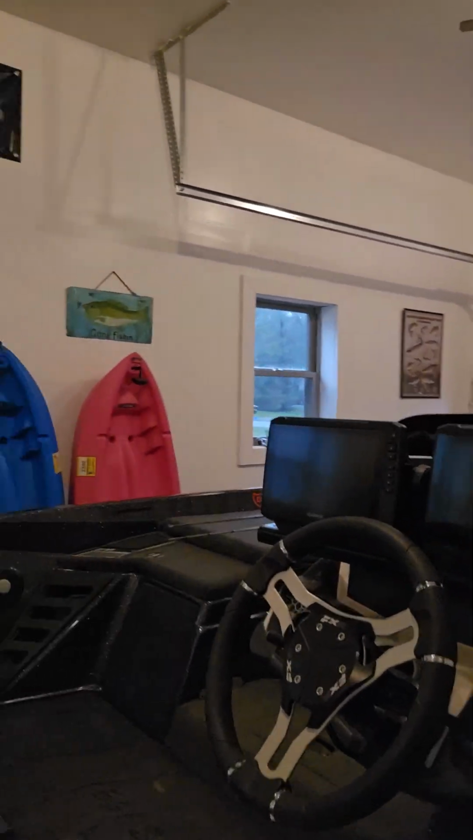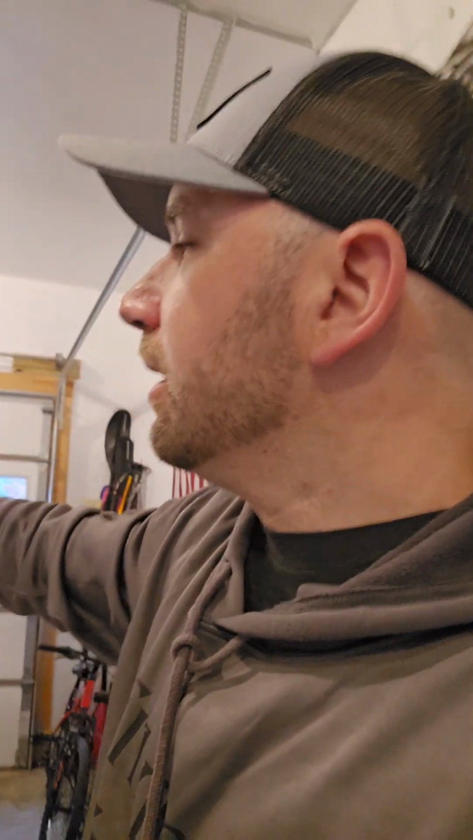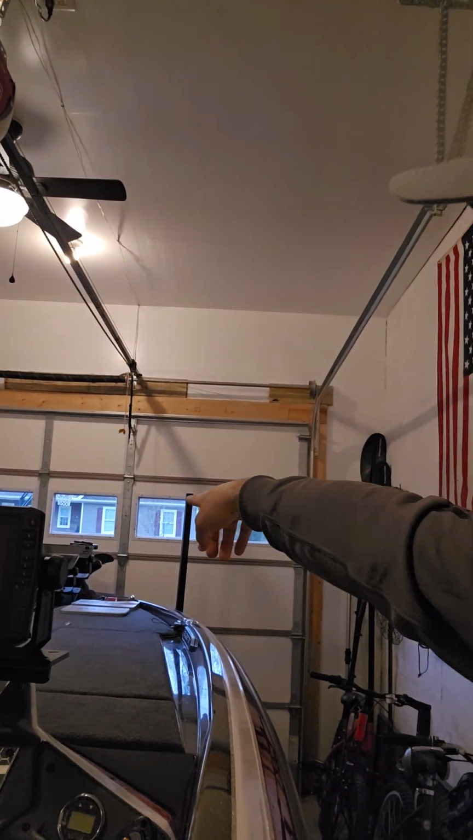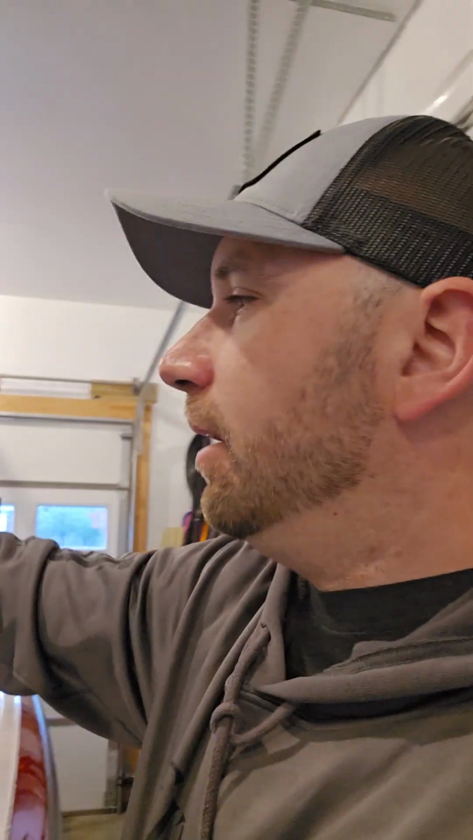That's going to the 96SV here on the right. So here I'll use this for side scan, down scan, regular 2D sonar. And then over here, I'm just running strictly mapping. So I've got mapping on one side, which is linked to the 106SV. And so the waypoints, you hit a waypoint there, you'll see it here. It's a great setup. It works great.